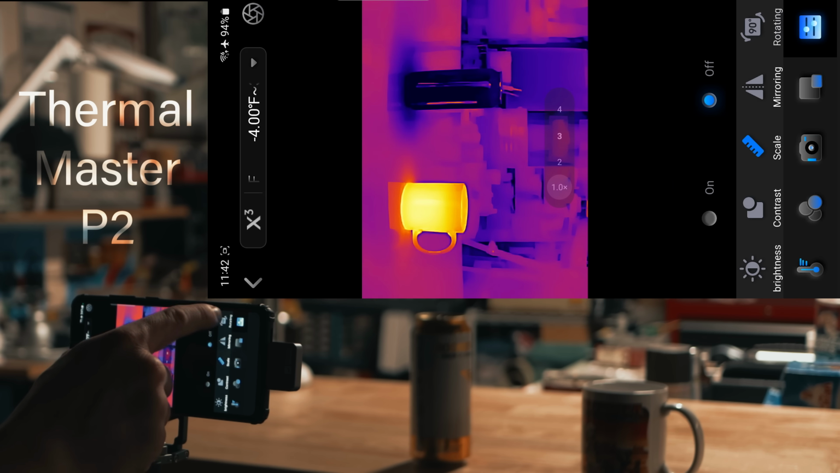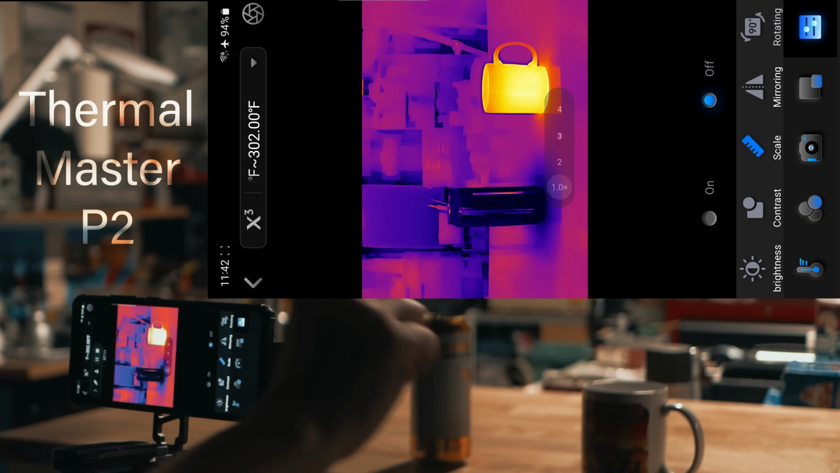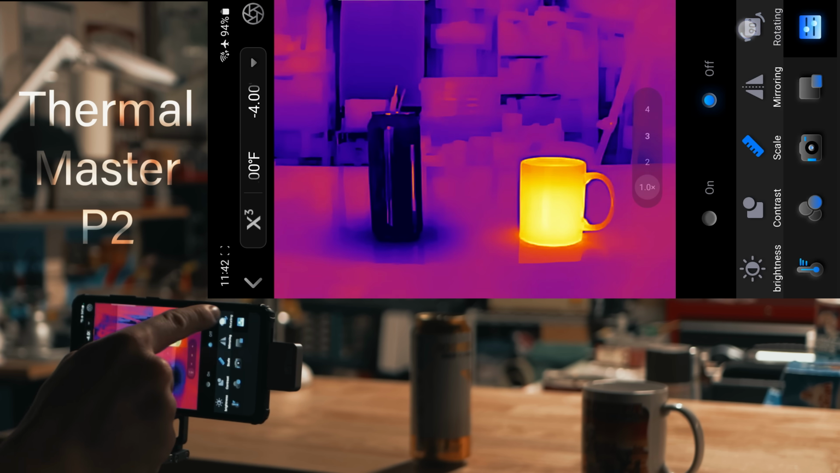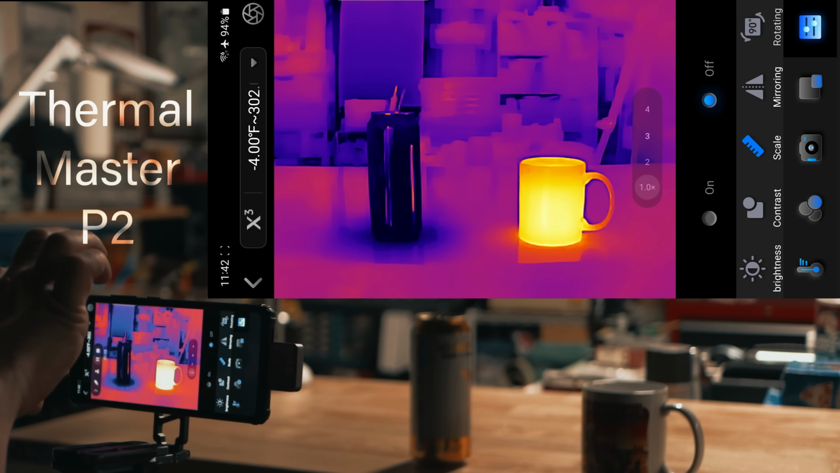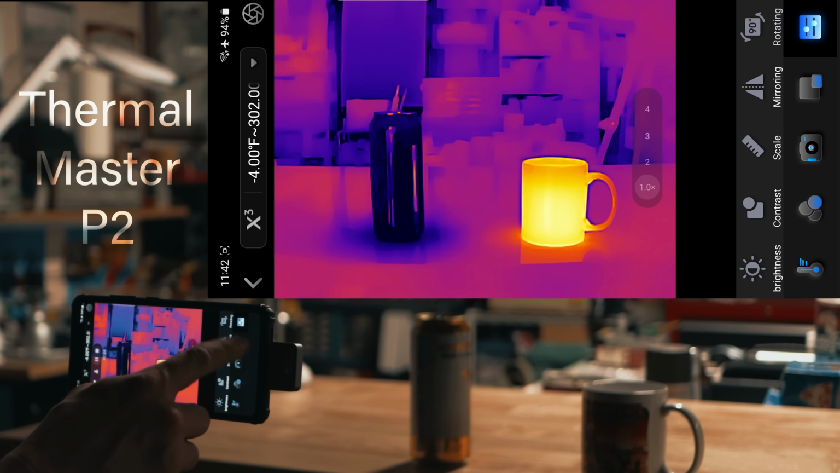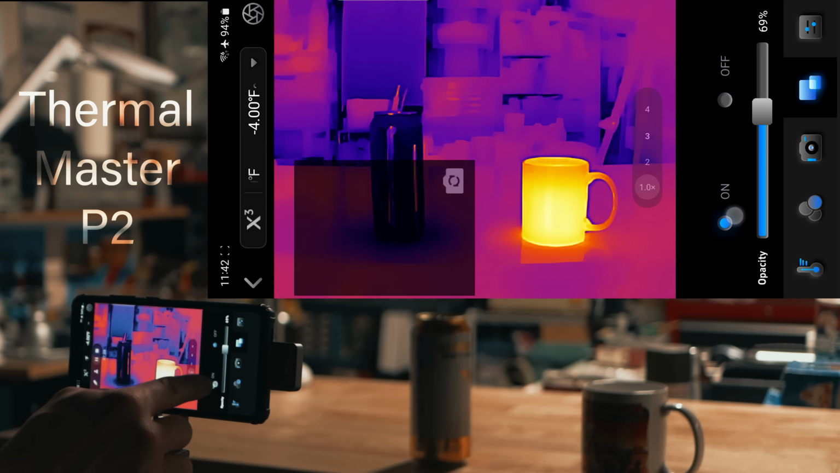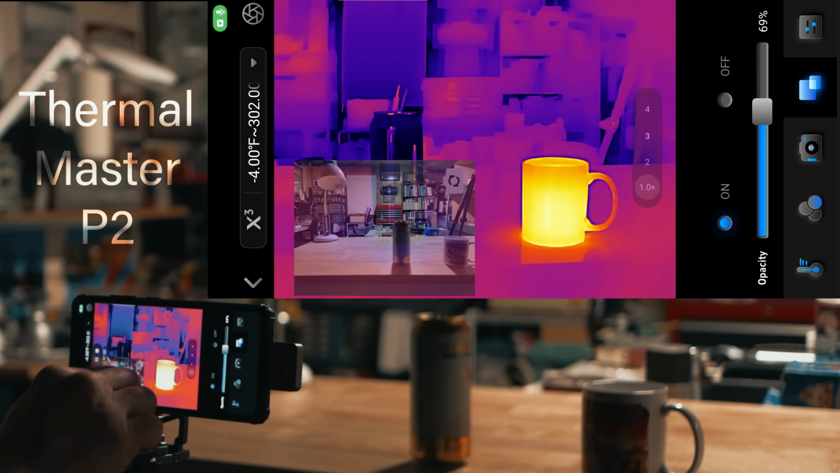And then up here, you can rotate the image, which is kind of nice, especially if you use that extension cord and you have it in a different position. You can just rotate it to where you want it. Flir didn't seem to have any kind of option like that. But anyways, next let's go to the button here. And this turns on like a little overlay.